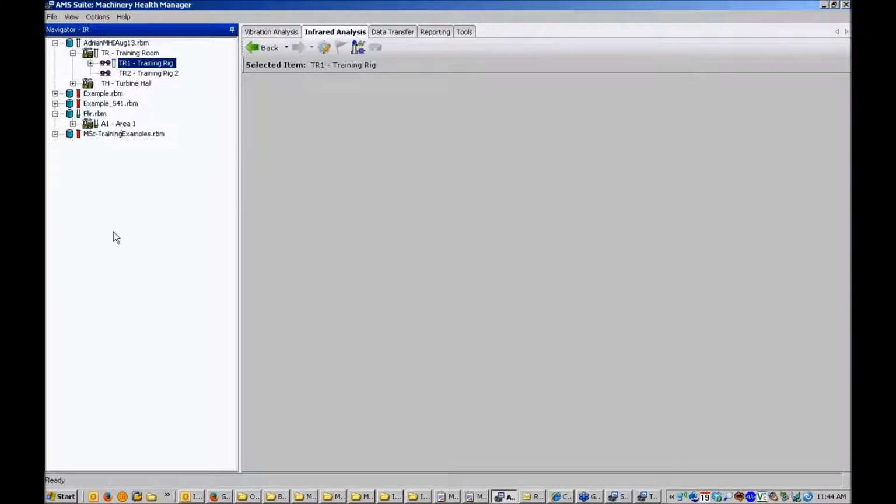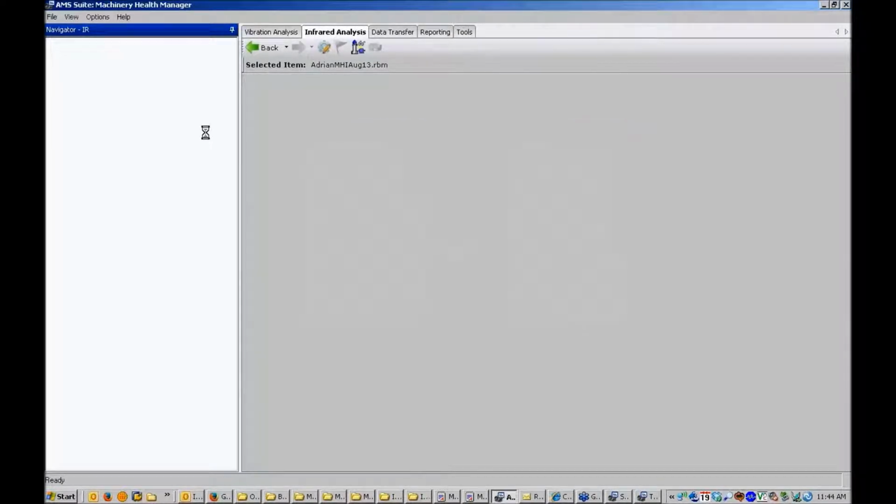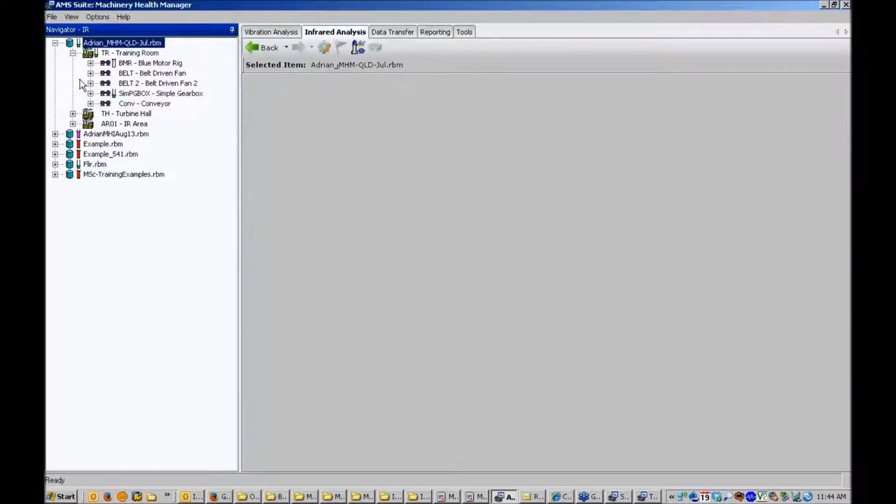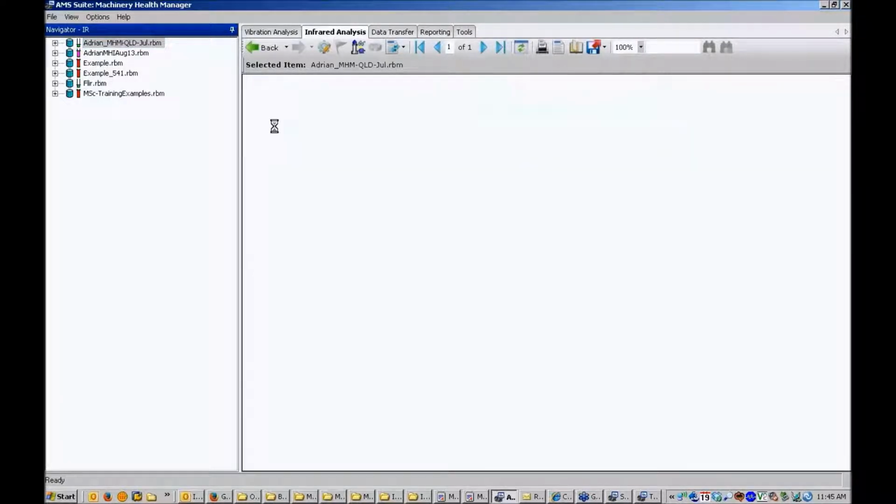Sorry, I'll open up another database just quickly. So this will actually let us browse through the tree in a report kind of hierarchy. Yes, that's what I'm trying to get to. Okay. So say here, if I choose the database level and go generate area list report, I can choose specific areas within that database.